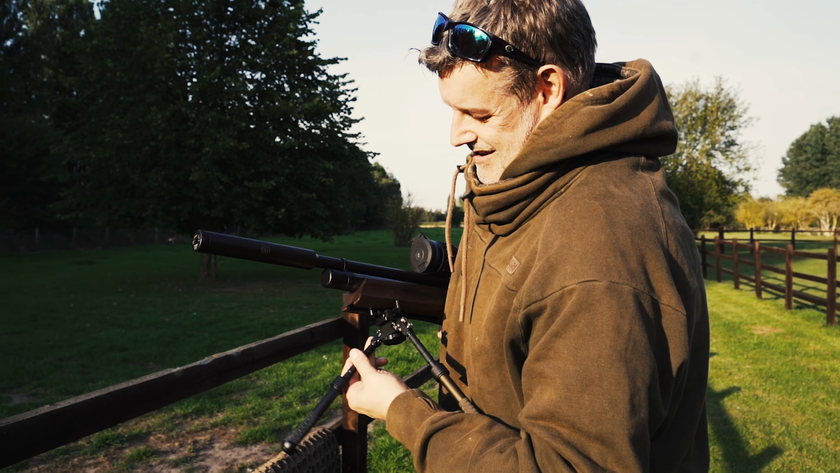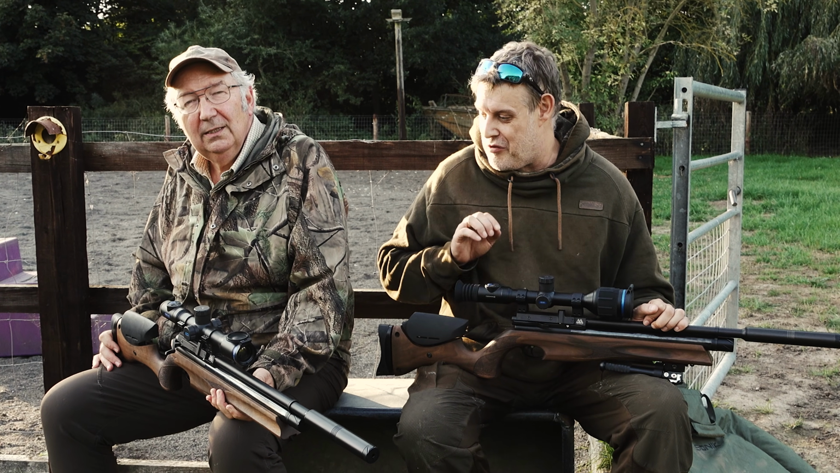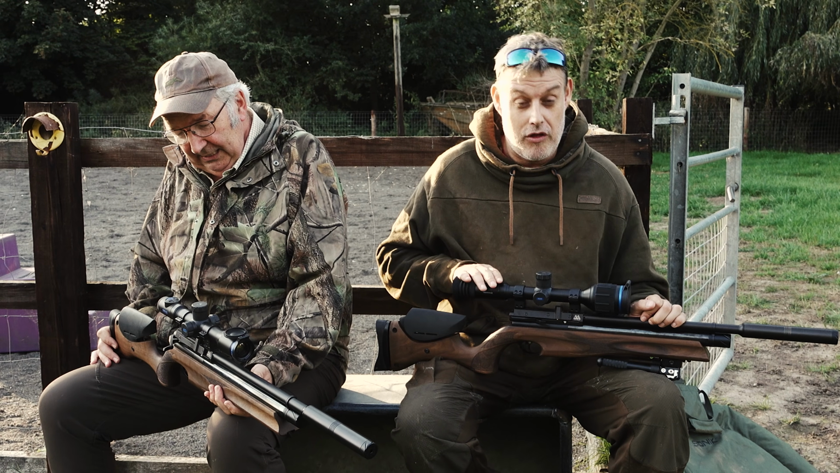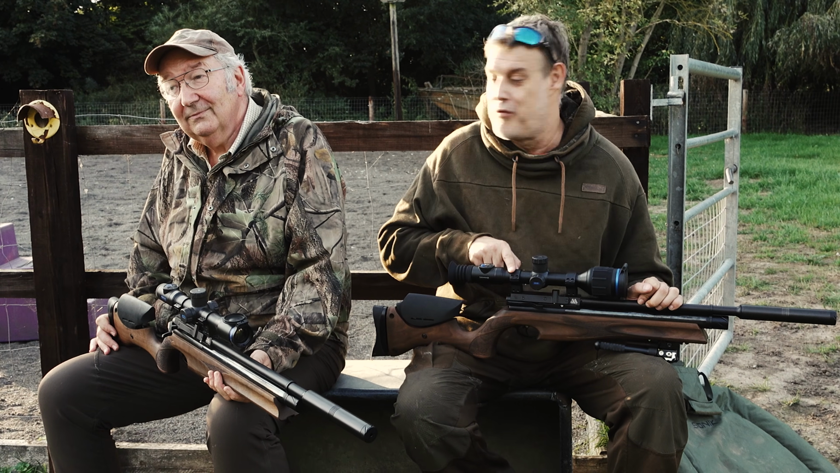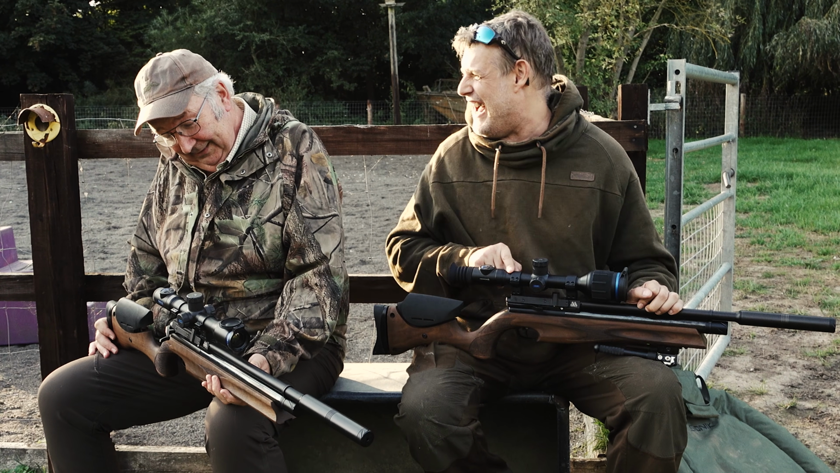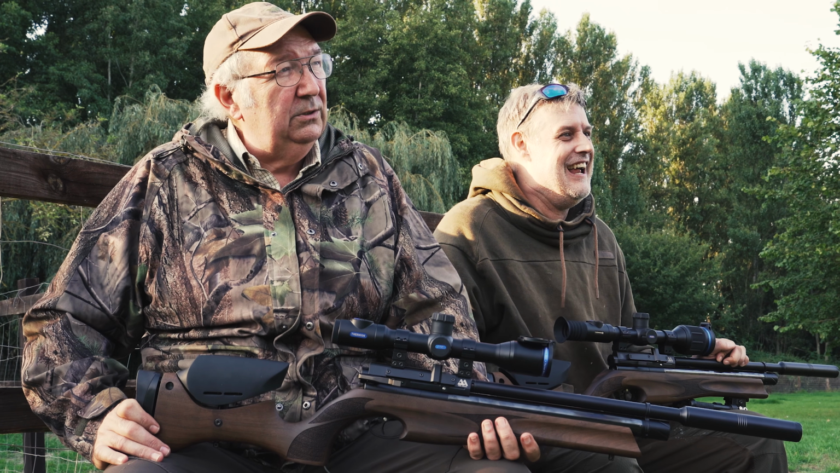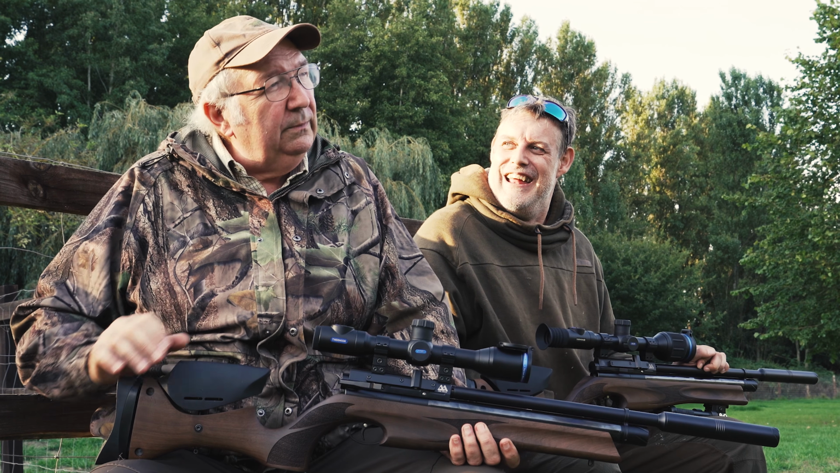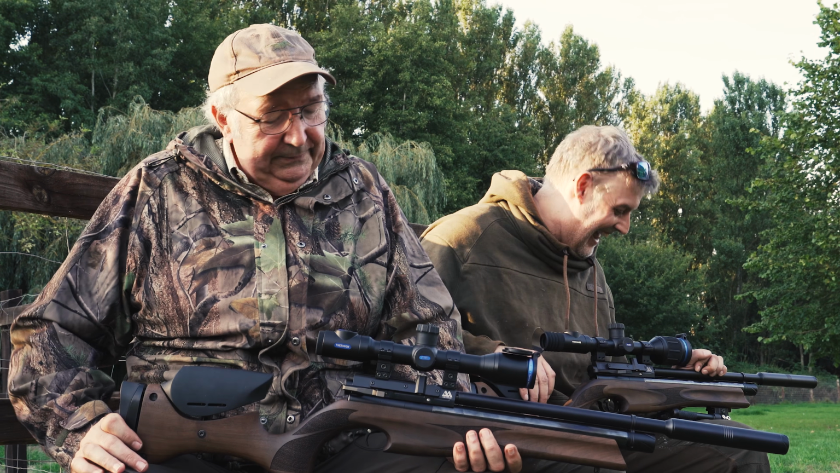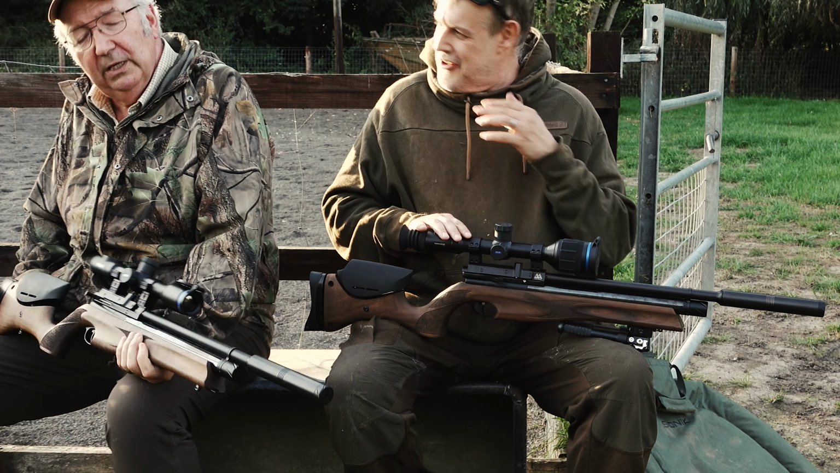So onto the hardware that we've got on top of the rifles now. Thomas Jacks, who supplied this gear for us to use, actually sent it all to me, so I got the pick of the bunch and I chose the best scope. I was perfectly happy about that because Dave needs superior hardware, whereas I've got talent, you see, to lean on. So over to you, Dave. You have won quite a lot of competitions, Terry. So 30 years ago I did, but go on.